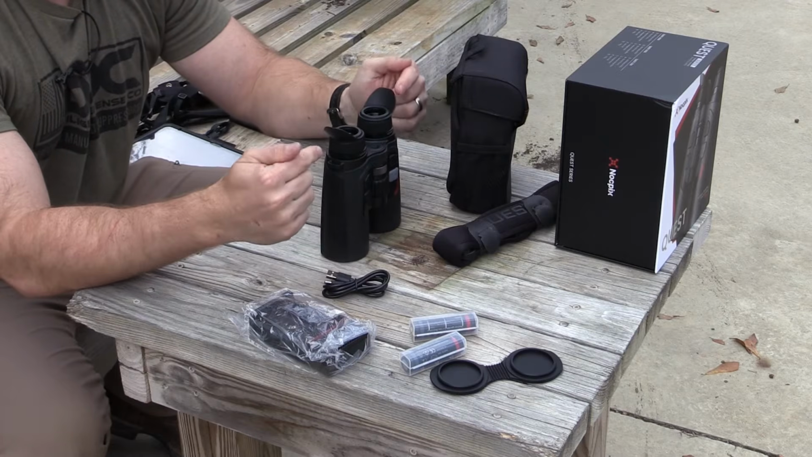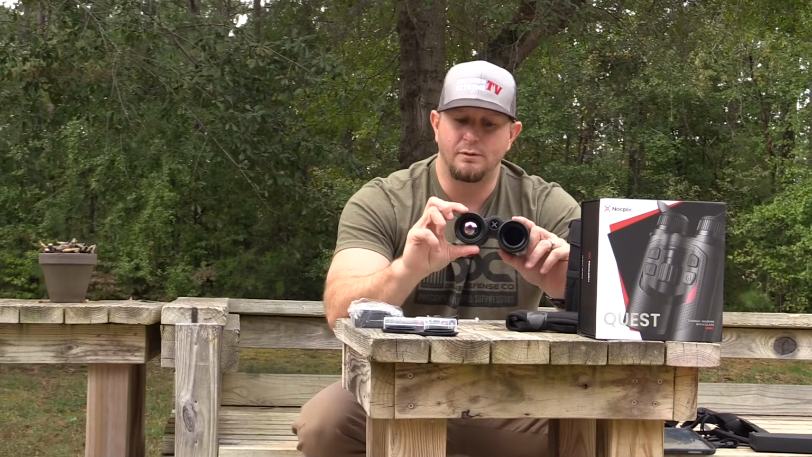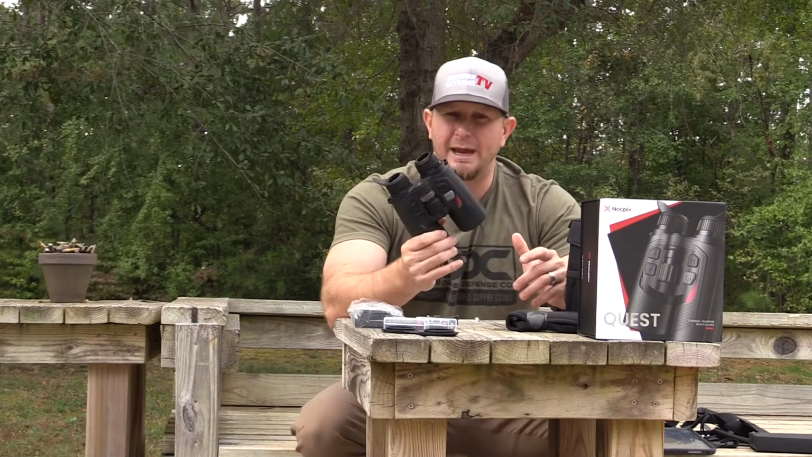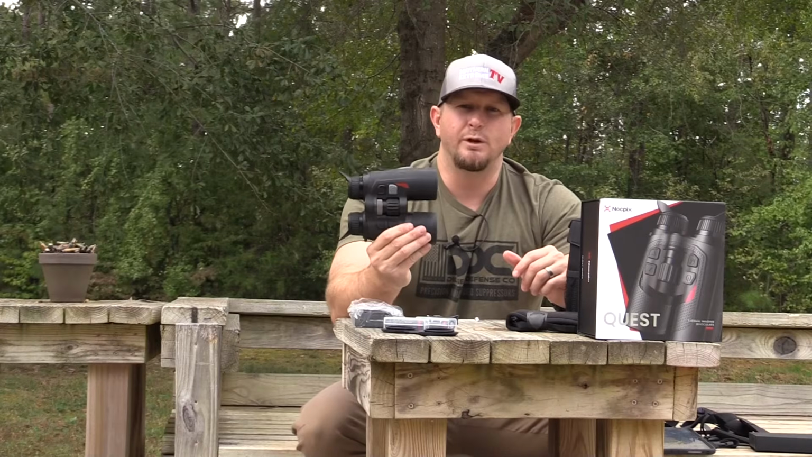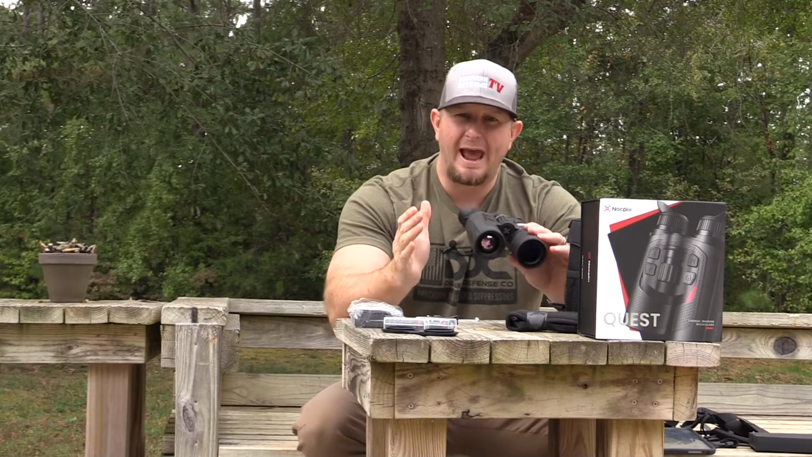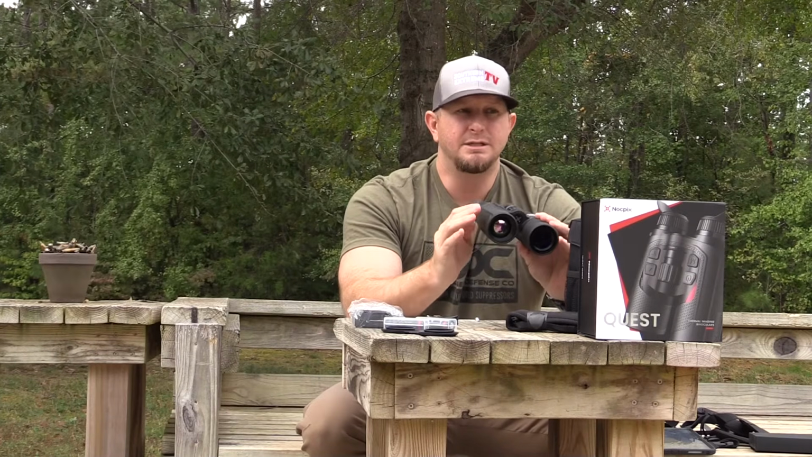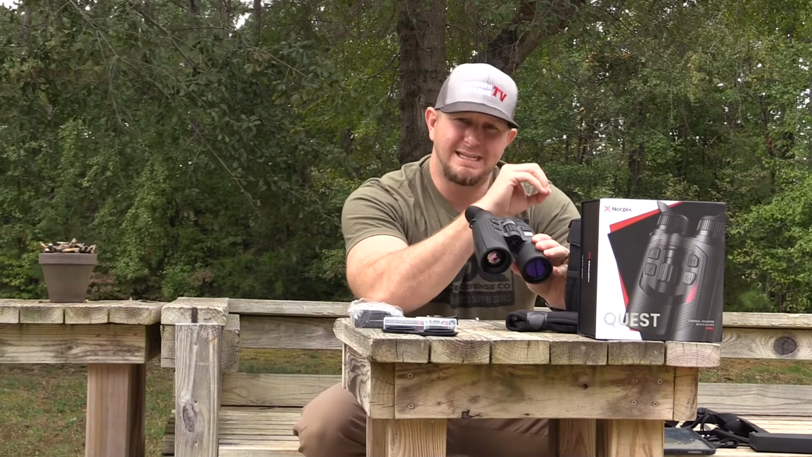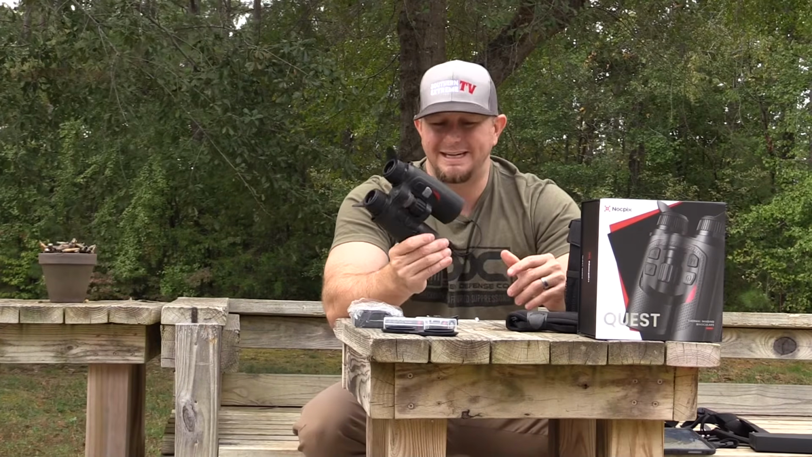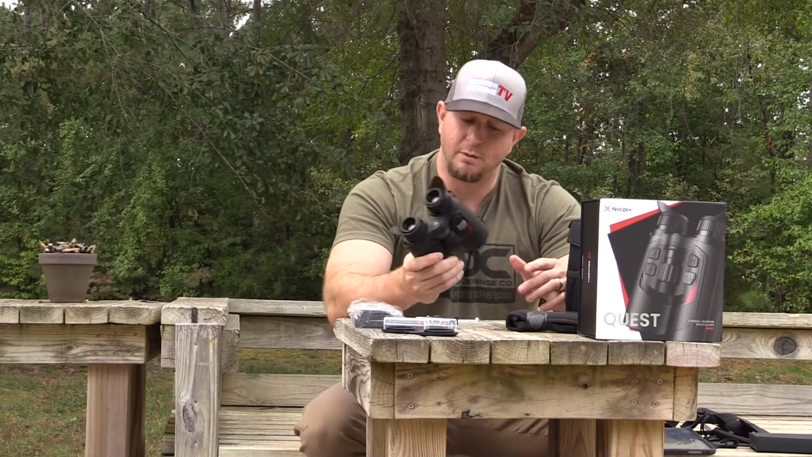I cannot speak for the 640 with the 50mm objective lens, though I can tell you that they're going to be a little bit bigger, a little bit bulkier, and obviously that's going to come with a little bit added weight. To me, the 640 resolution with the 35mm objective lens is really that happy medium between getting the sensor clarity that you need to be able to really see and get the detail for the animal that you're looking at, but also maintaining that lightweight, sleek look that you want when you're going into the woods to go hunting.